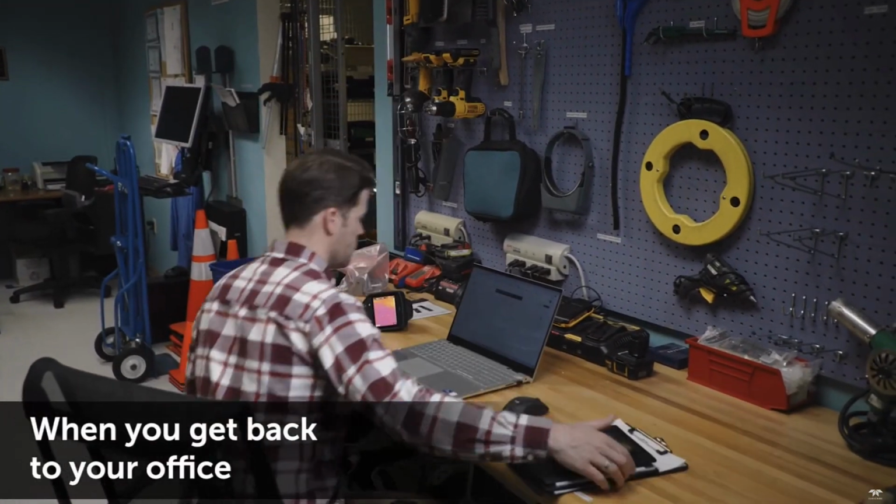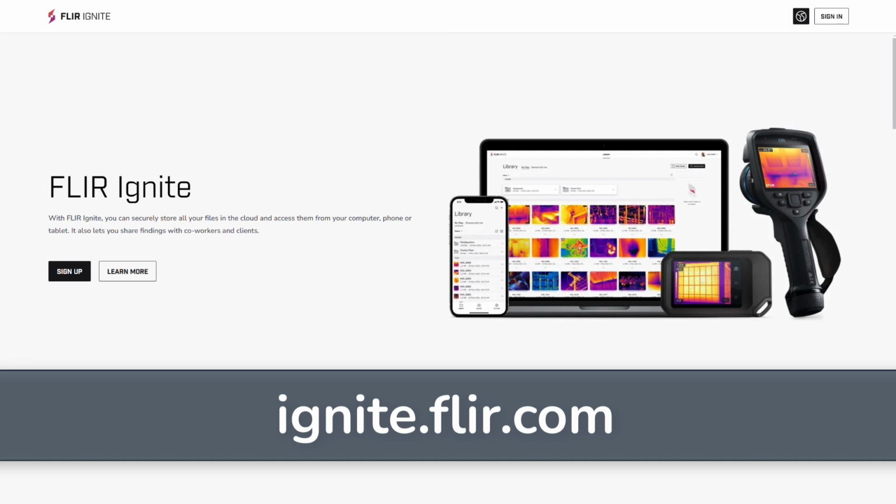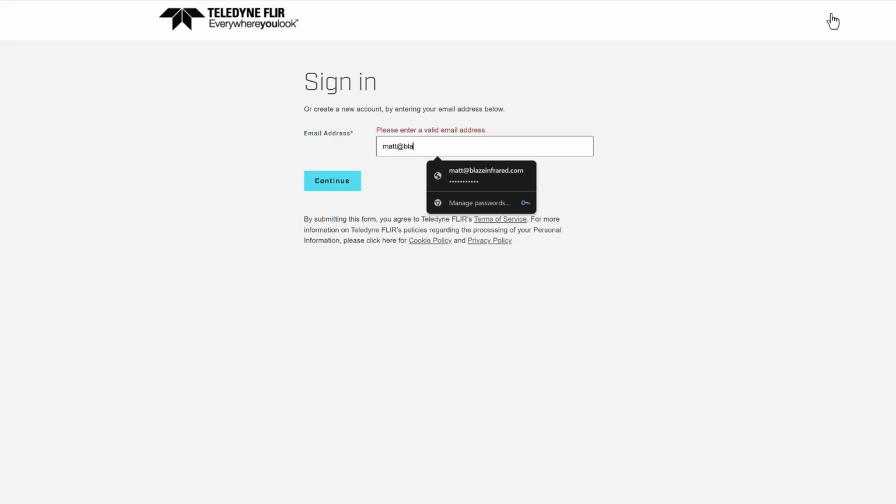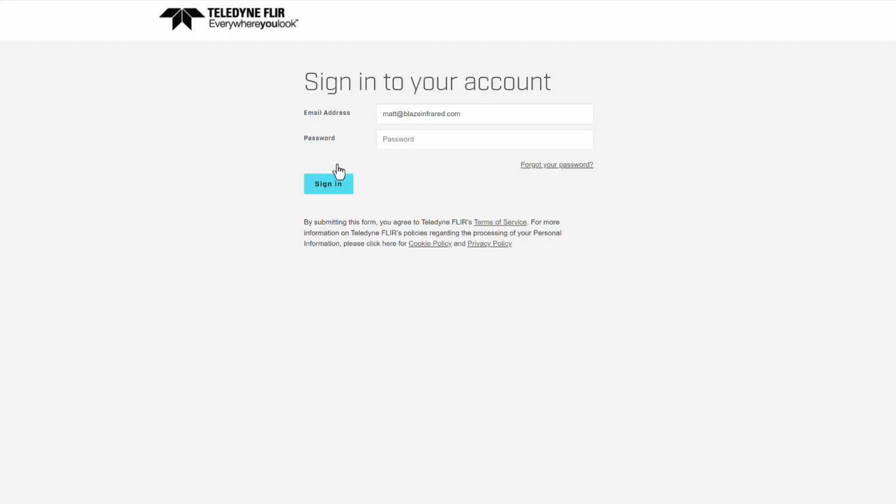To get started, let's first set up an Ignite account. Open a web browser and head to ignite.flir.com. Click Sign Up or Sign In to create an account. Enter your email address. This will be your username. Then select Continue, where you'll then be prompted to enter and create a password.